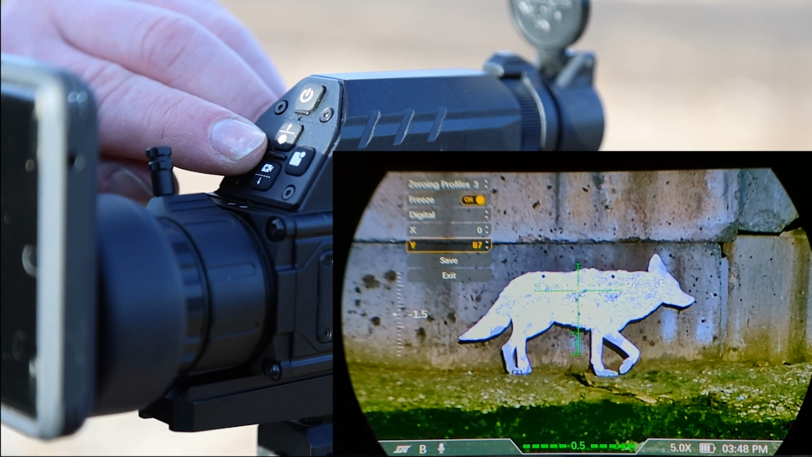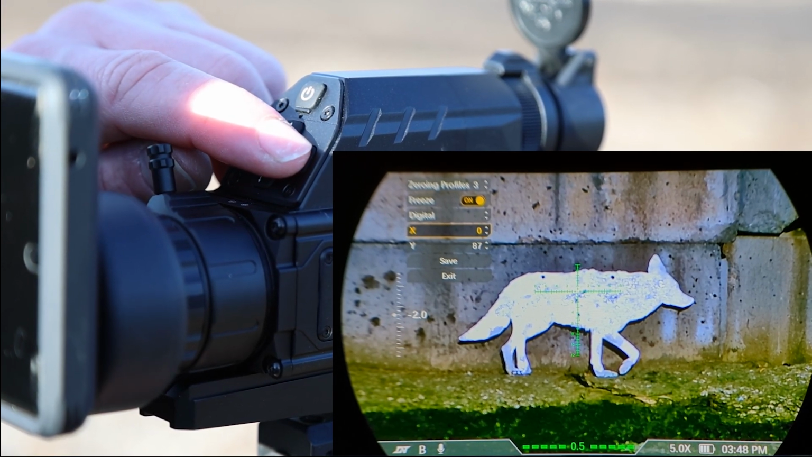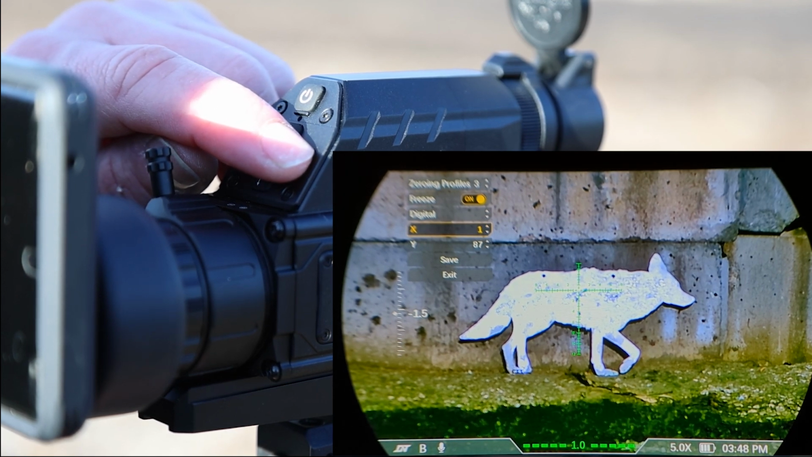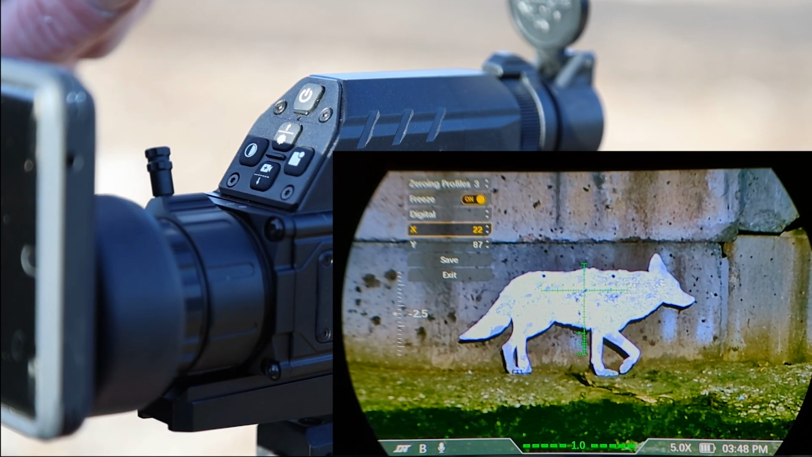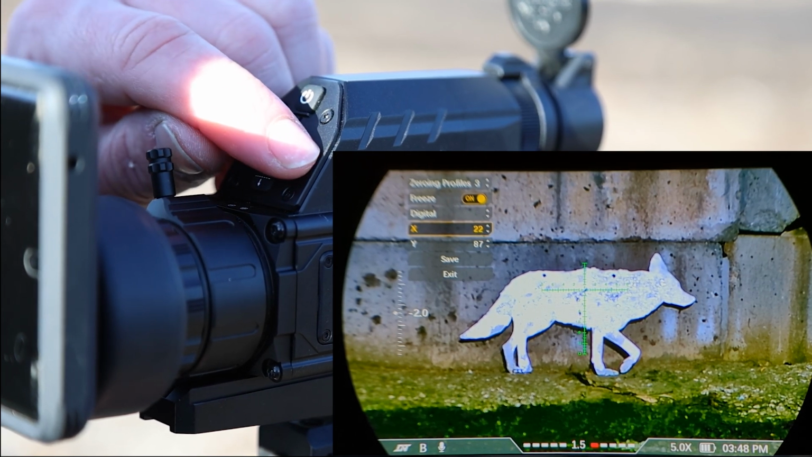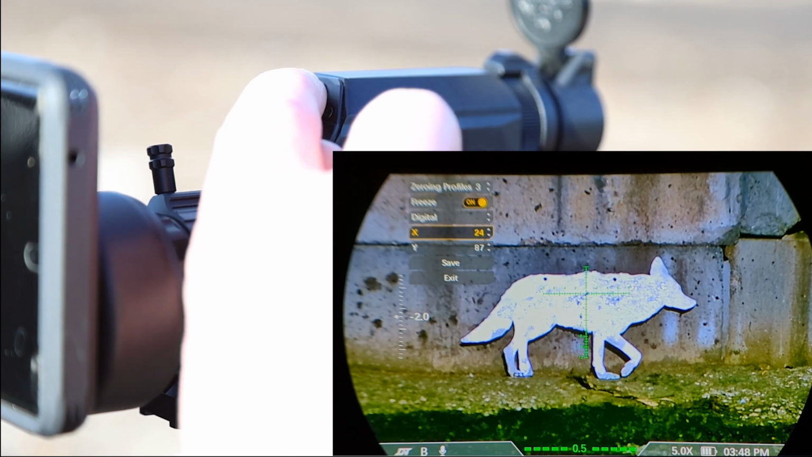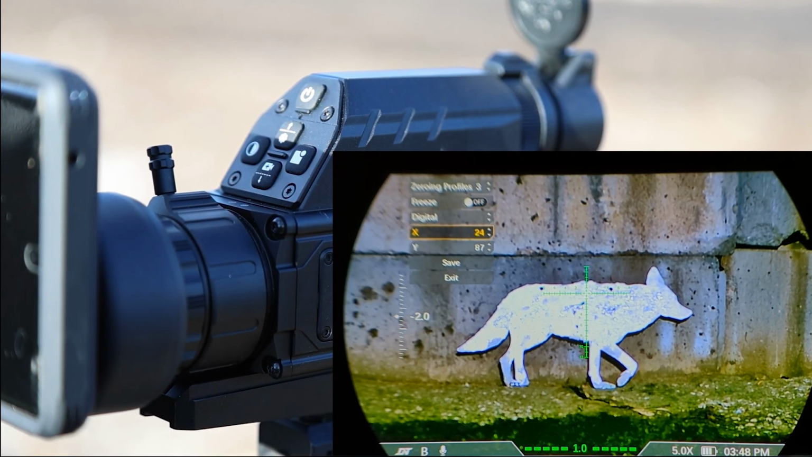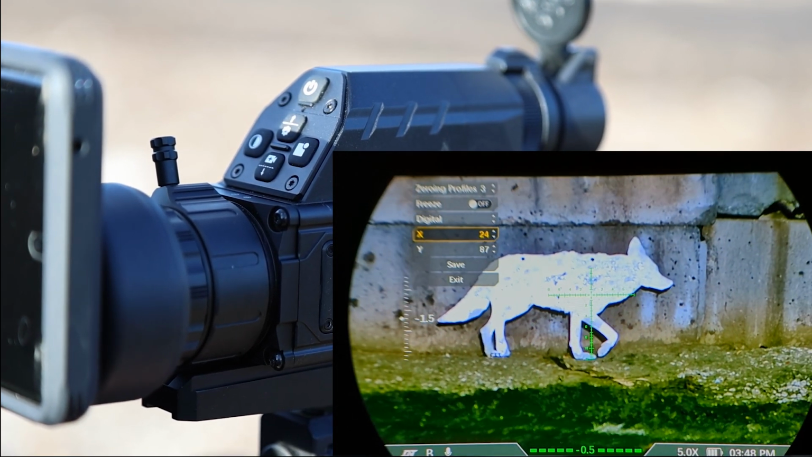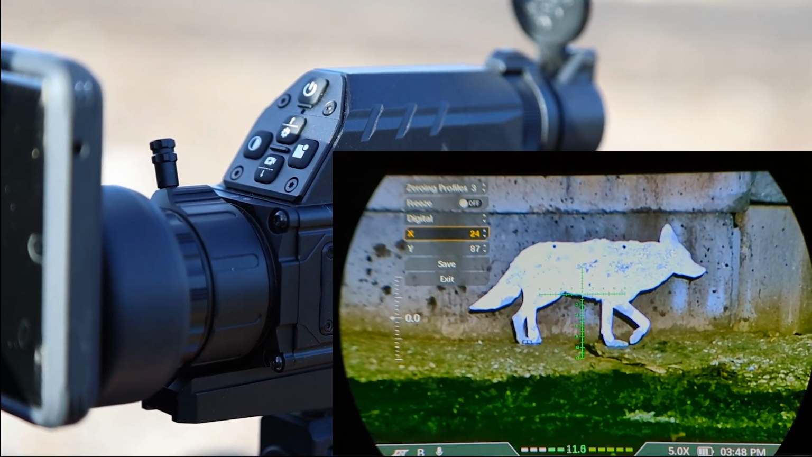we are going to then go to the X and use the left and right again to adjust over to it. With this one, the right button is going to be moving it to the right, and the left button is going to be moving it to the left. So we're going to line that up, and we're on there. So now we're going to hit the power button. That'll unfreeze it, and let's test the shot again. We're going to aim at that same spot, and we should be pretty close.